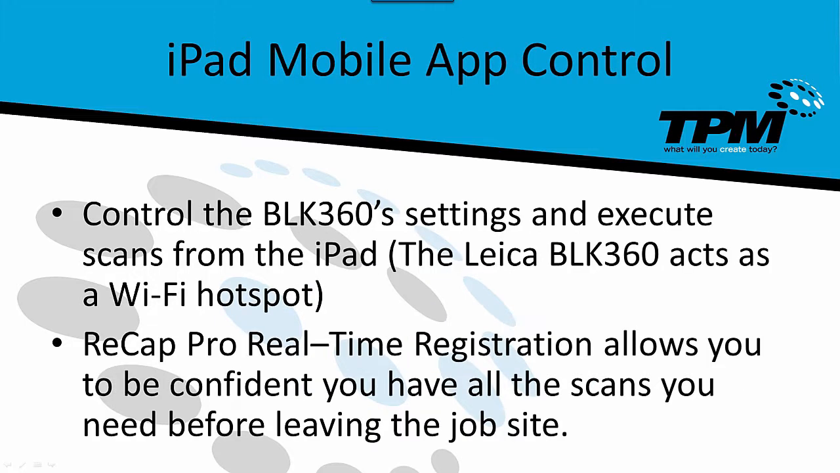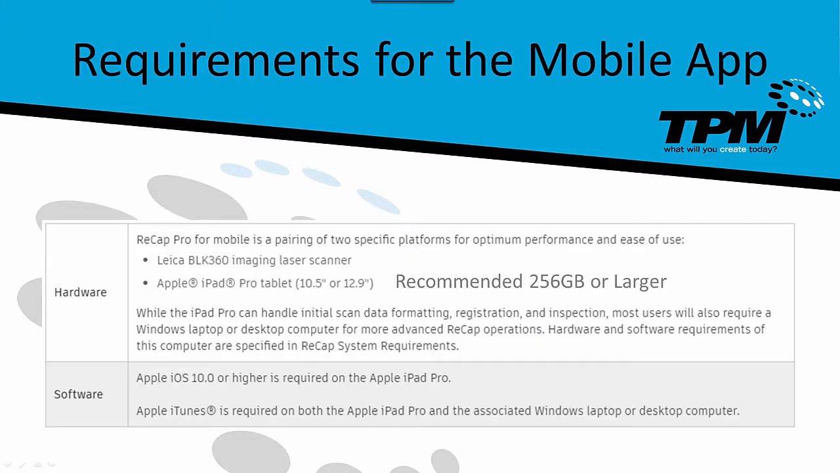Now let's talk a little bit about the iPad mobile app. It uses a Wi-Fi signal from the BLK360, so it acts like a hotspot, to connect to the tablet and allow the tablet to control both scanning and registration. The real-time registration allows you to be confident that you have all the scans you need before leaving the job site. The requirements for the mobile app are primarily an iPad Pro.